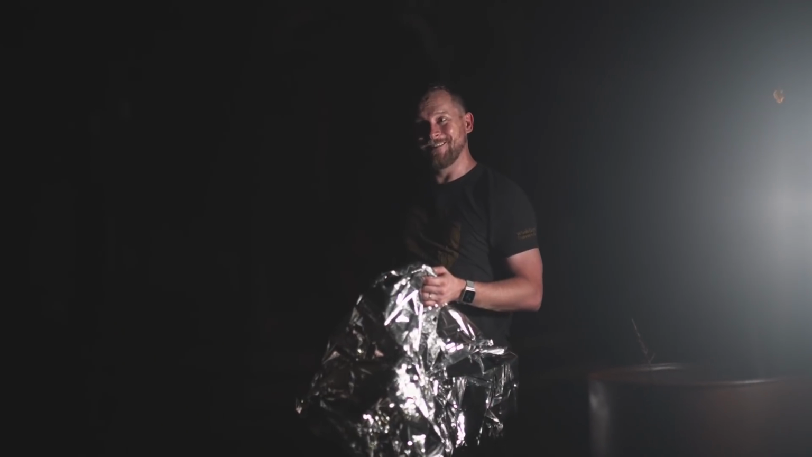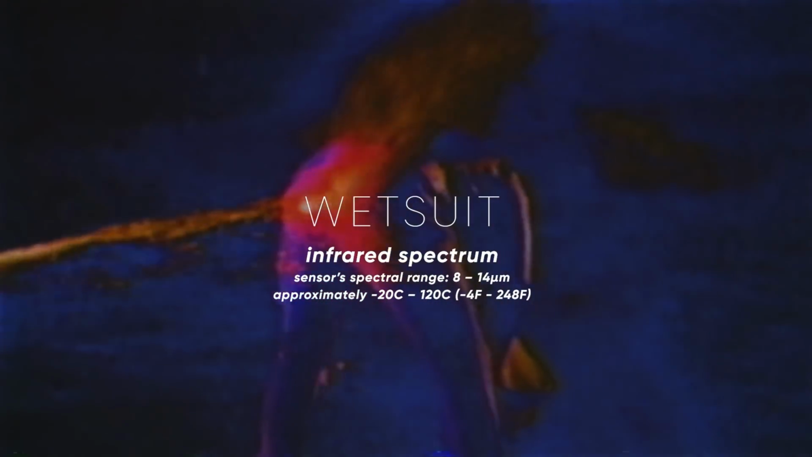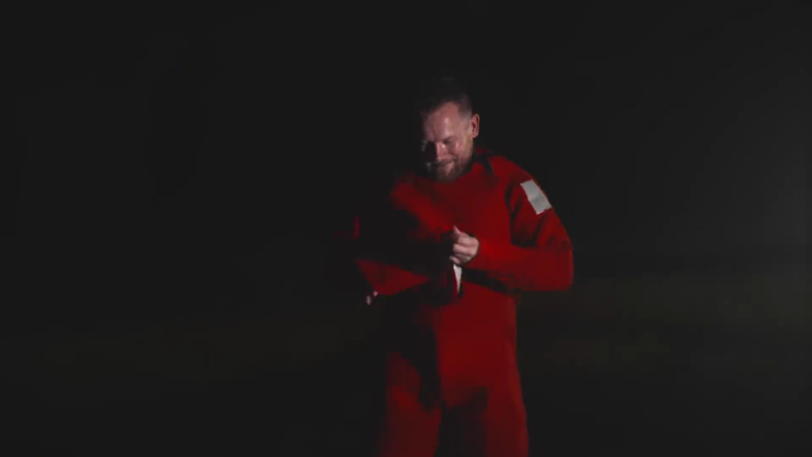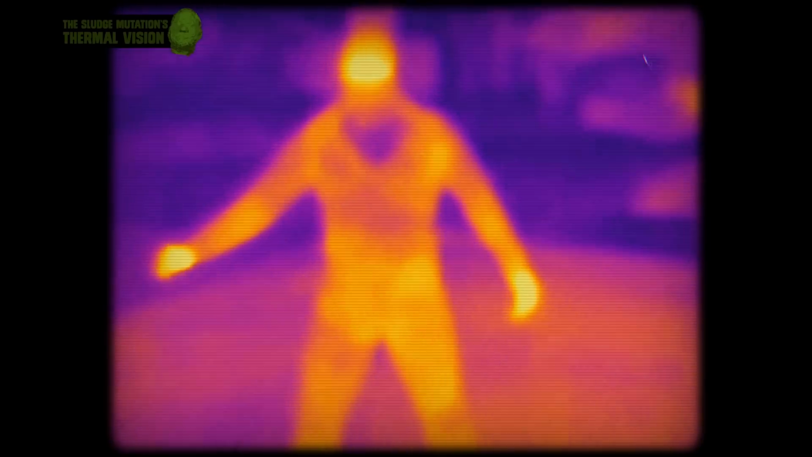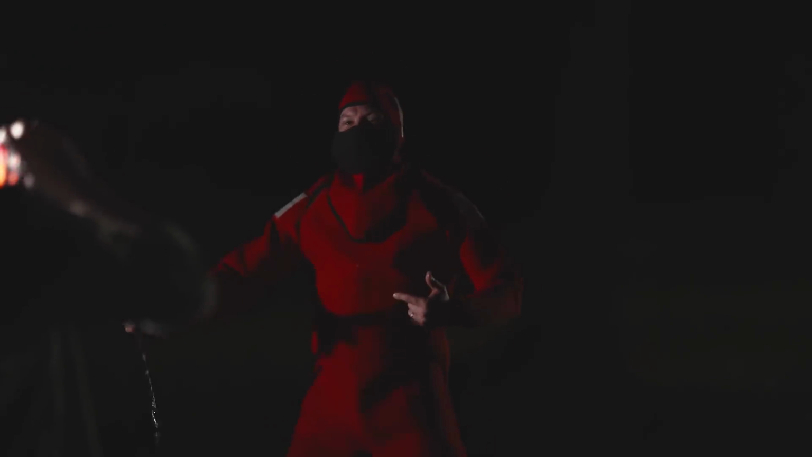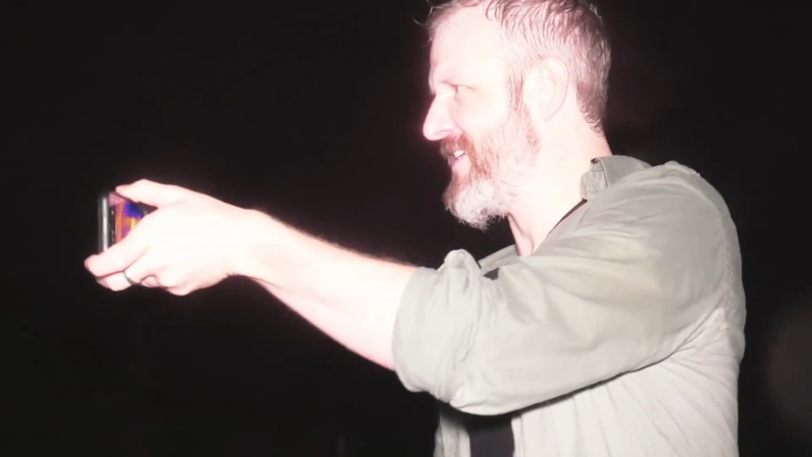Do you want to try the wetsuit? Let's do the wetsuit. All right, explain the thinking on this one. So the purpose of a wetsuit is to retain your body's heat, right? So I'm thinking that we're going to hose you down with water, you're going to be really cool for a minute, but then after a while, I think the wetsuit is going to catch up and normalize and you're going to look just like Brian's heat signature. Go for it. Okay. You look like a ninja. You look like a terrible ninja. Do you want me to soak myself or you want to hose me? I'll do it. You've been waiting to be Quentin Tarantino for a long time. Here we go.